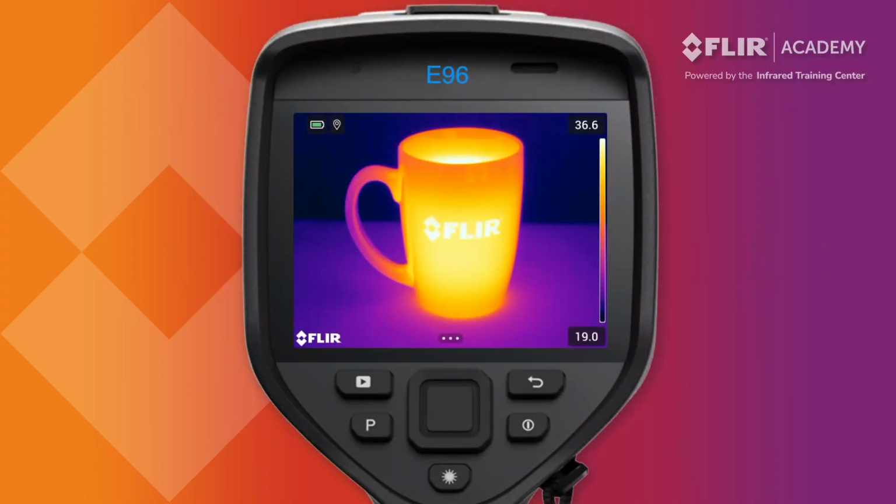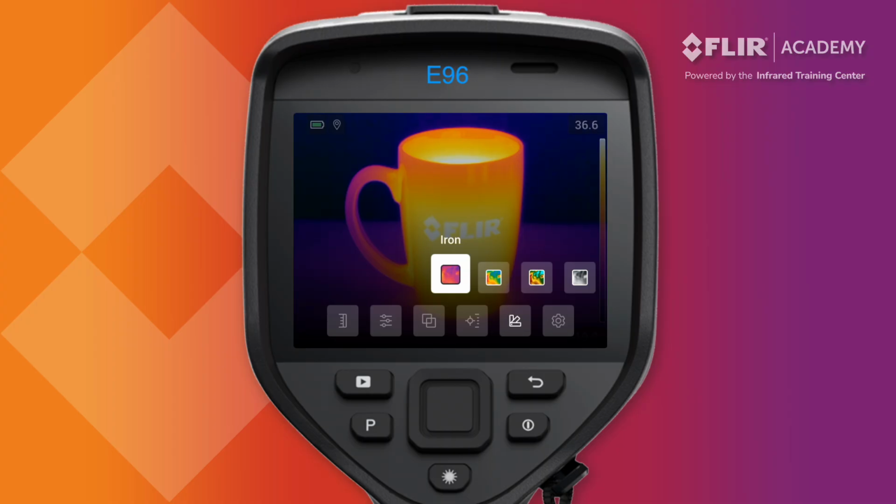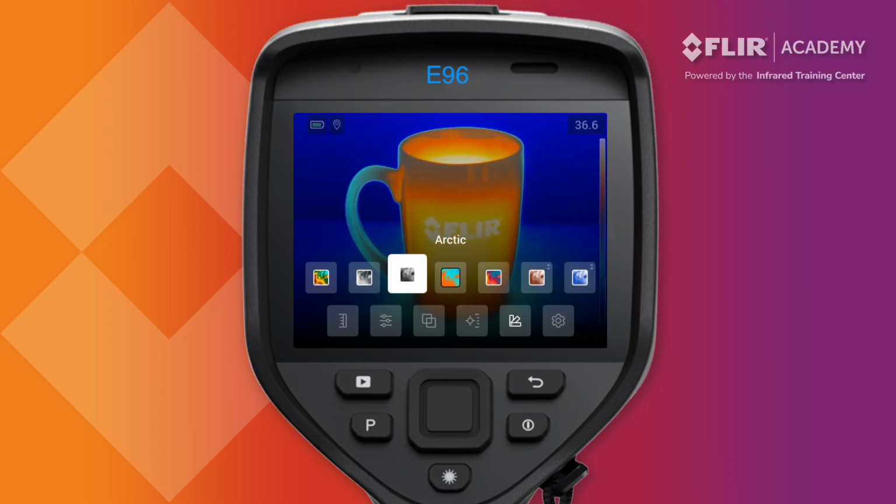The Flir Exx Series comes with a number of different color palettes that allow you to add varying levels of contrast to the thermal image. To change color palette, open the main menu and navigate to color. Tap the icon to open the color palette submenu and select your desired color palette. The following options are available: Iron, Rainbow, Rainbow High Contrast, White Hot, Black Hot, Arctic, and Lava.